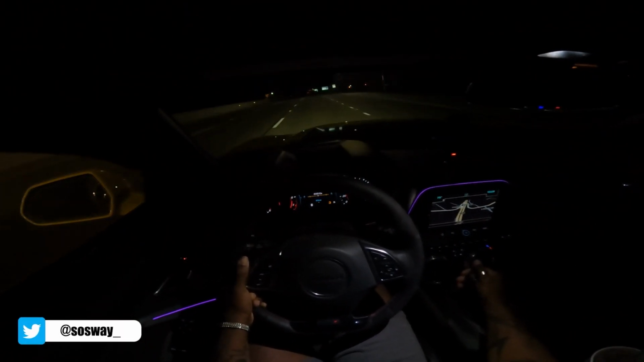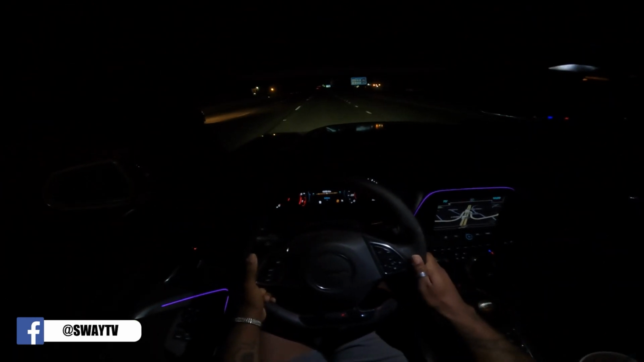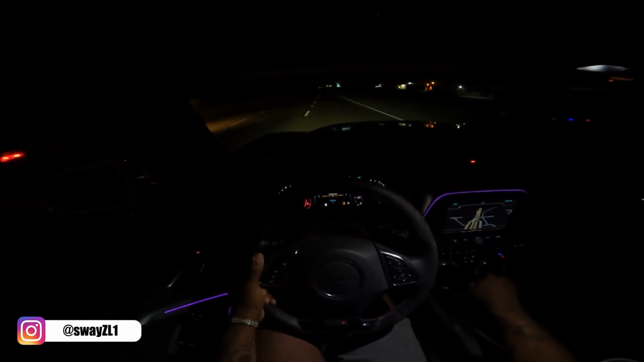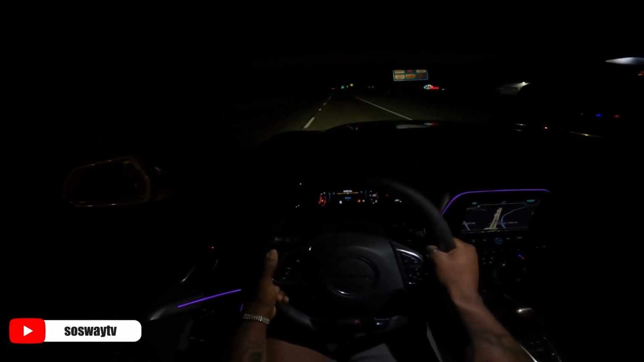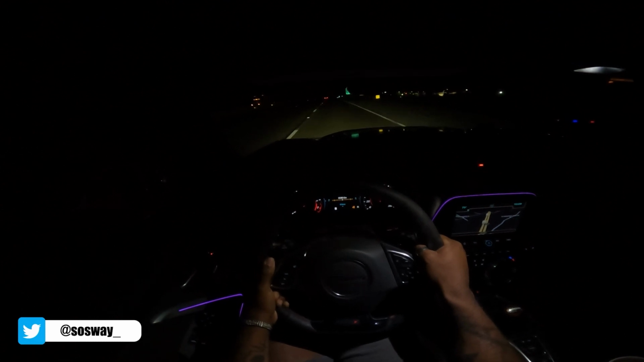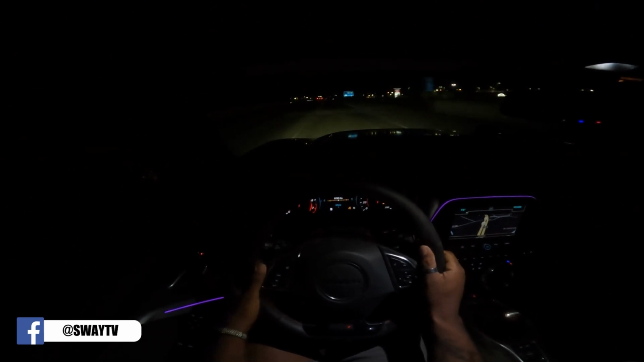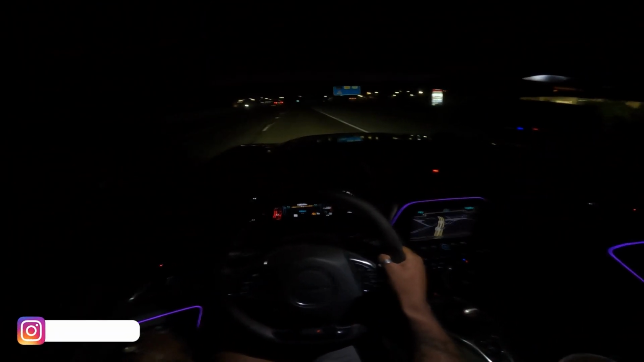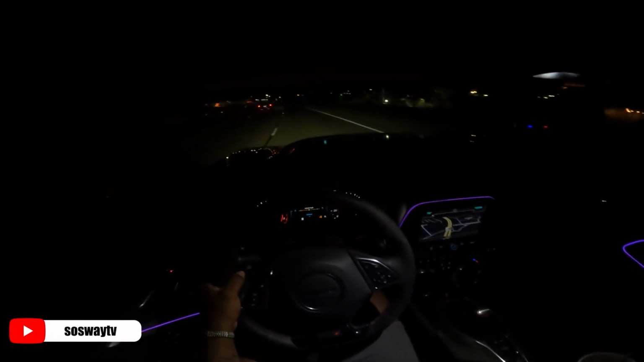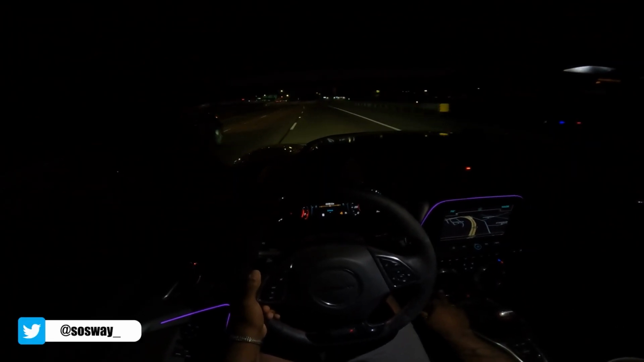Let's do a little pull right here, but no left shift. Shit! Got the window up now. Can't even hear myself. That's what I'm talking about. I ain't nothing like that, bro. That shit is insane.